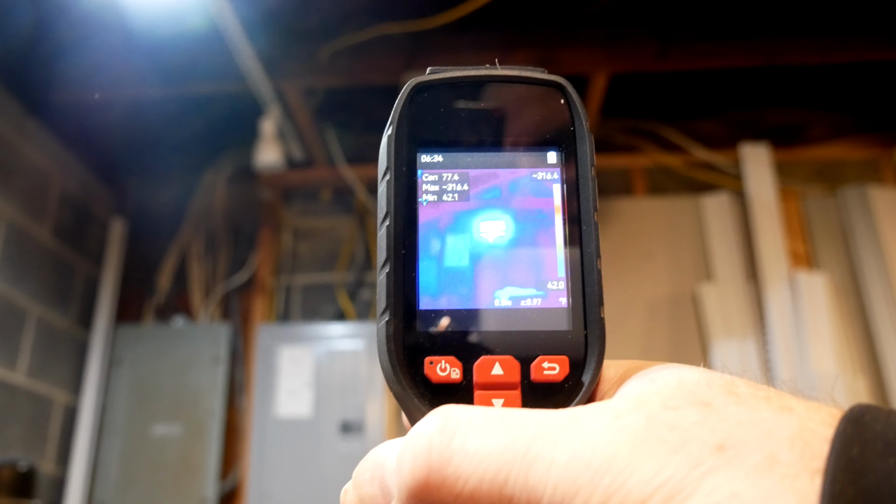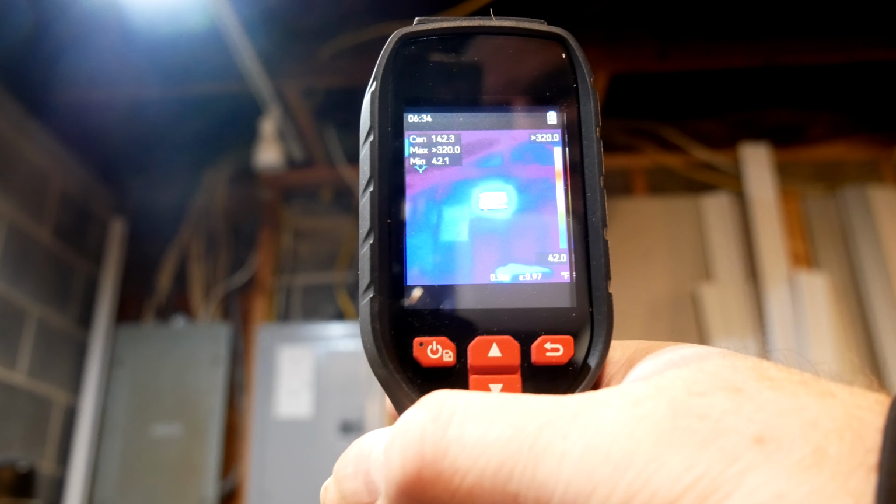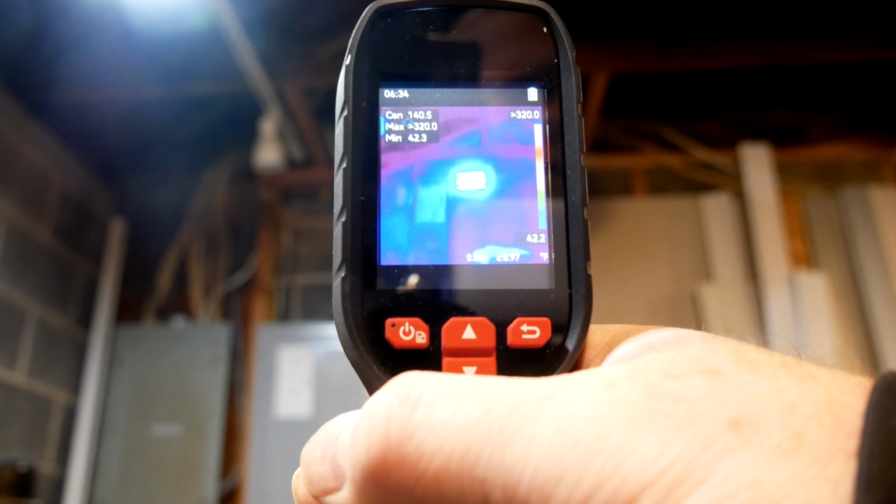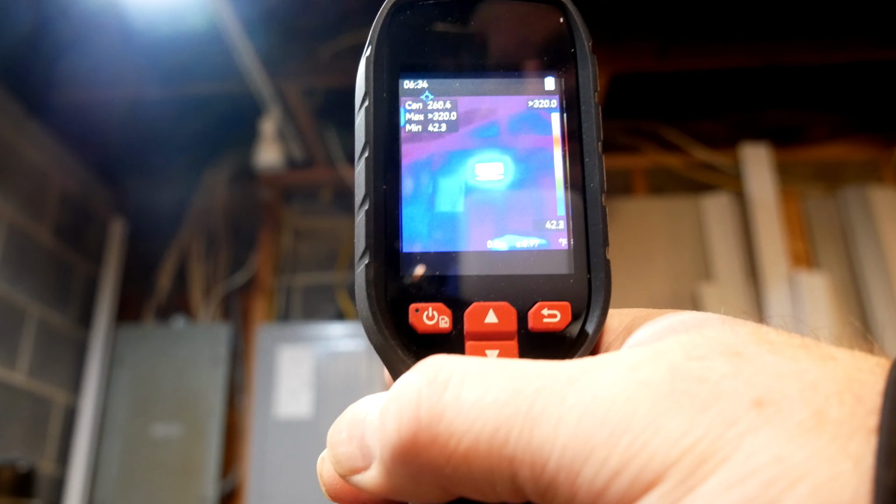And you can see it's really glowing. Now it's up to 106 degrees, 120 degrees, 140 degrees. It's really cooking now. 200 degrees.